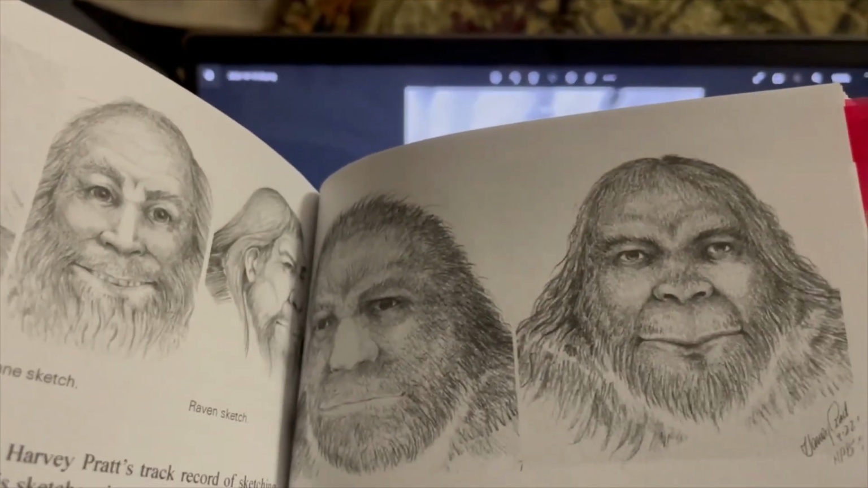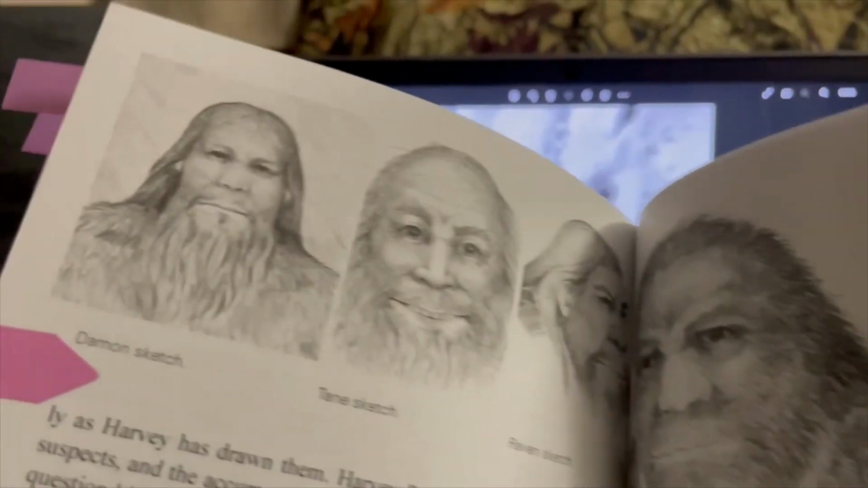And if you look at their noses, the noses don't look like an animal, they look human. His nose looks human.